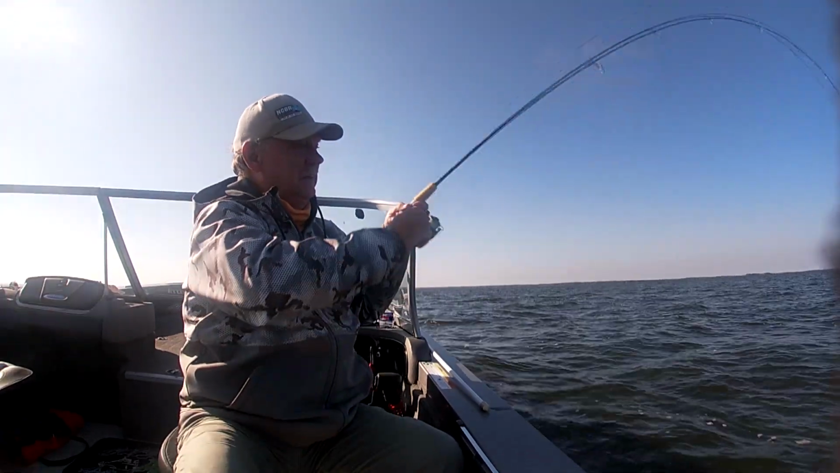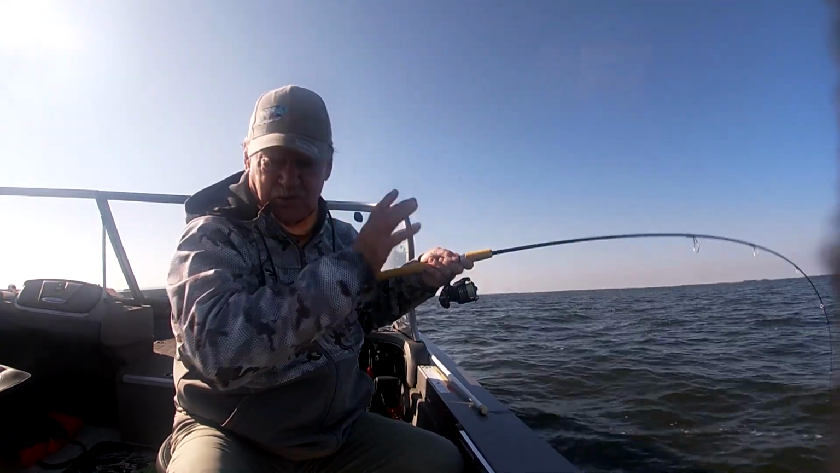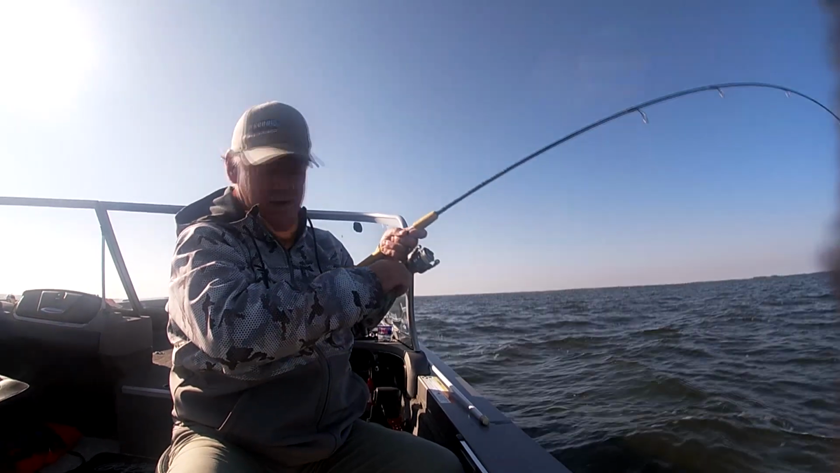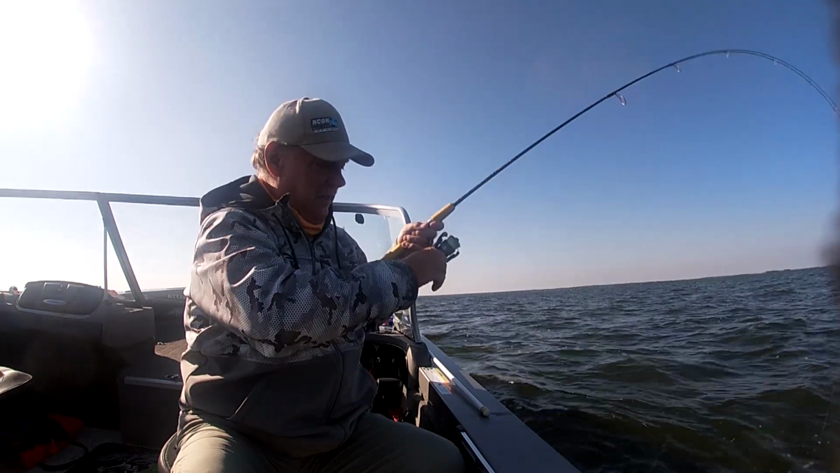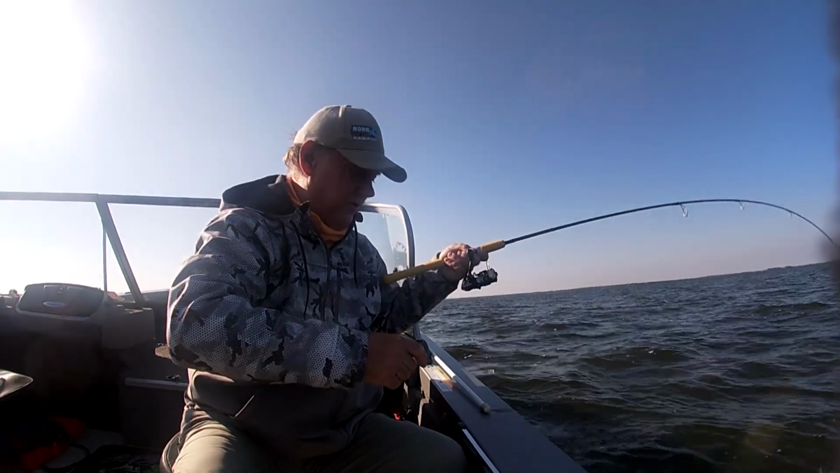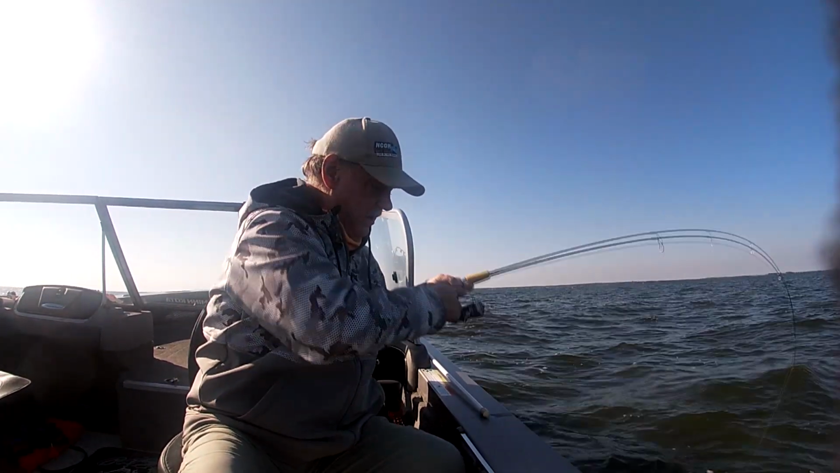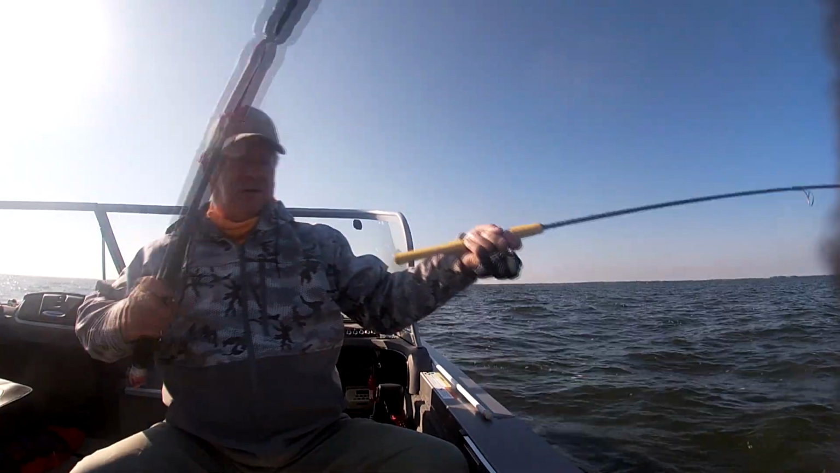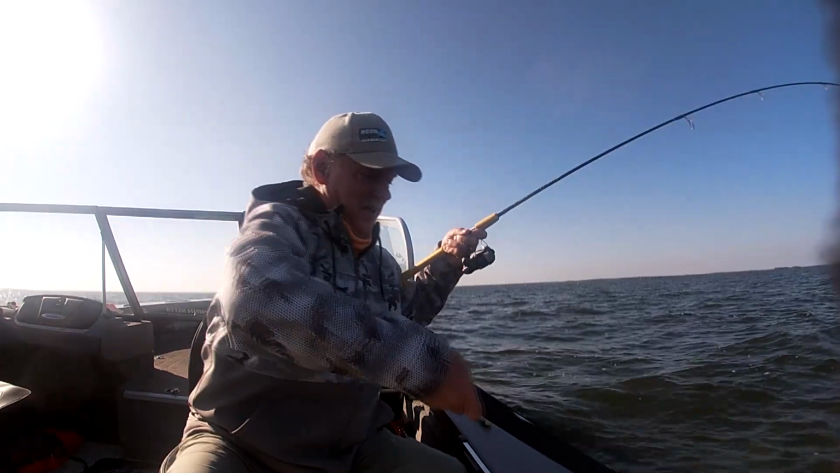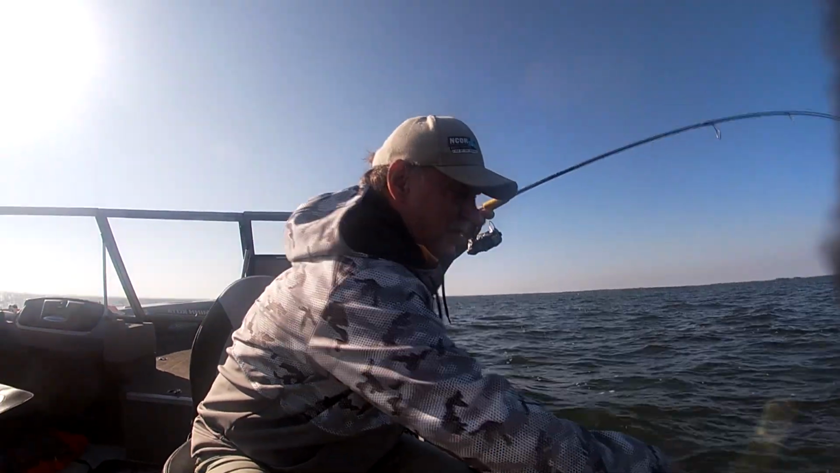No, getting too big. I just pulled into this spot. Another slot here. I'm seeing pods of 1, 2, and 3 fish. Looks like a 20-incher to me. Come on, buddy. Come on in.